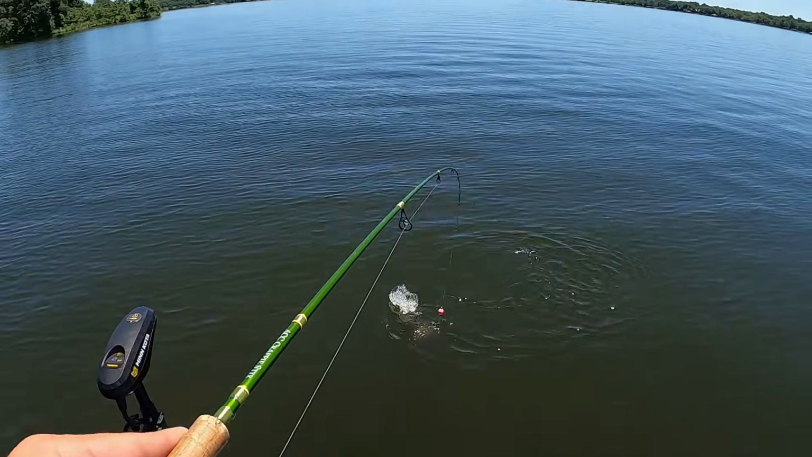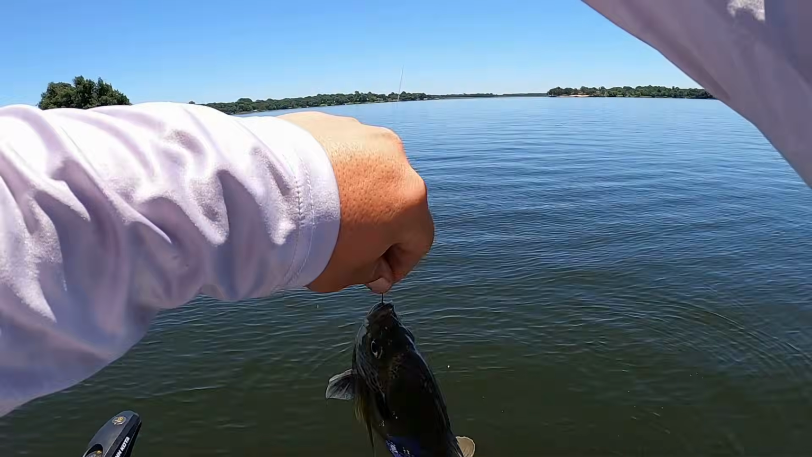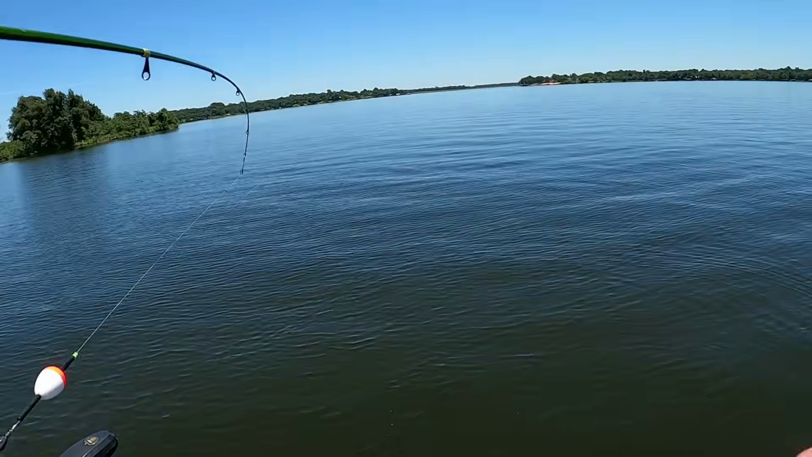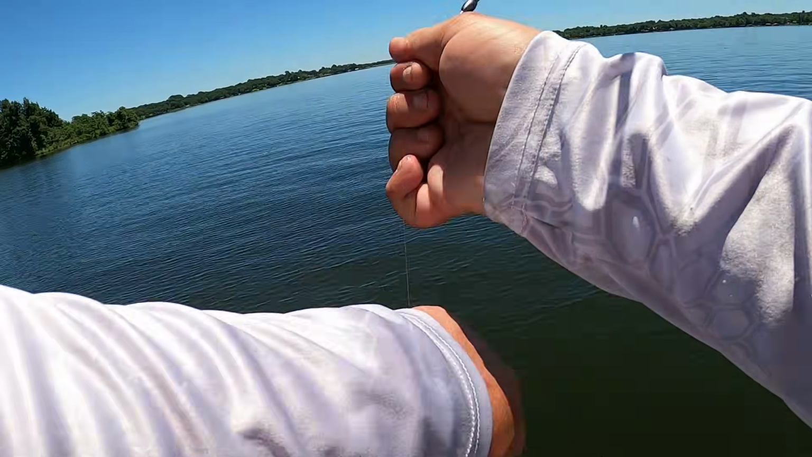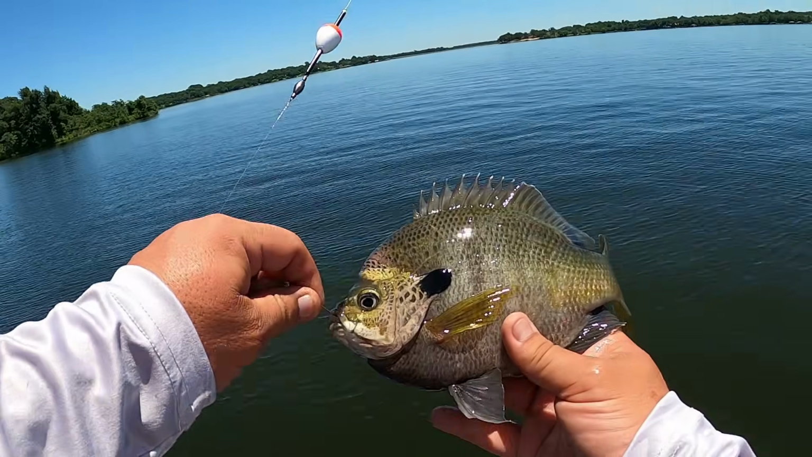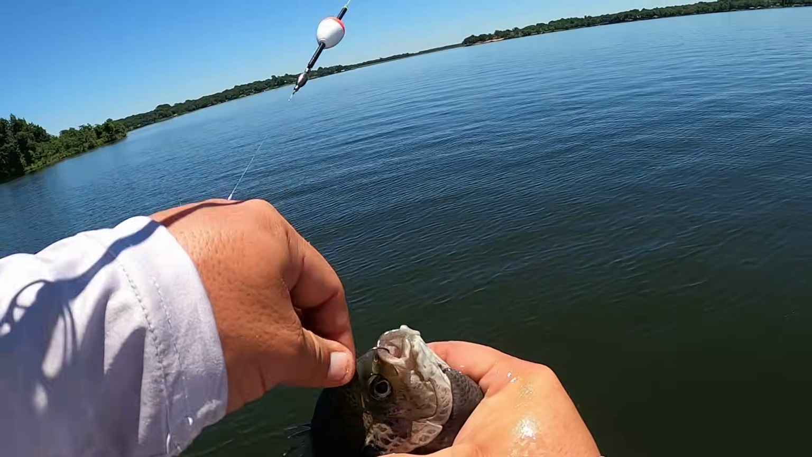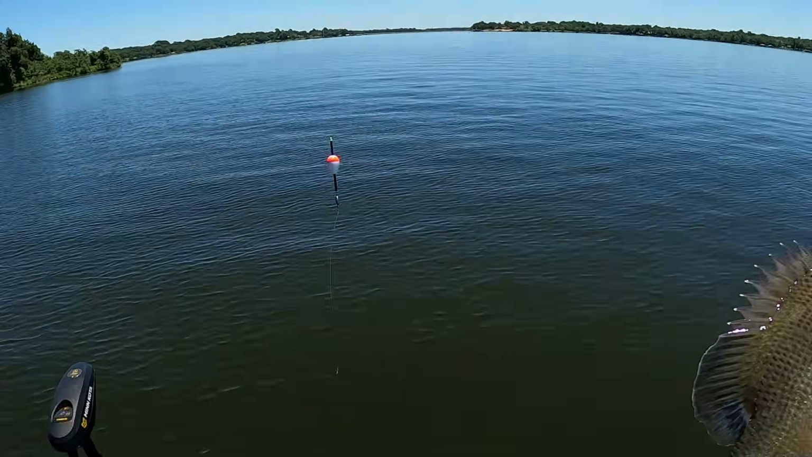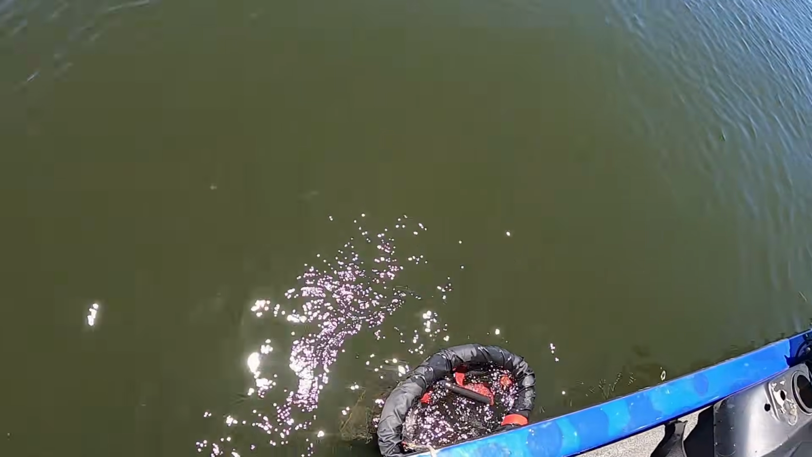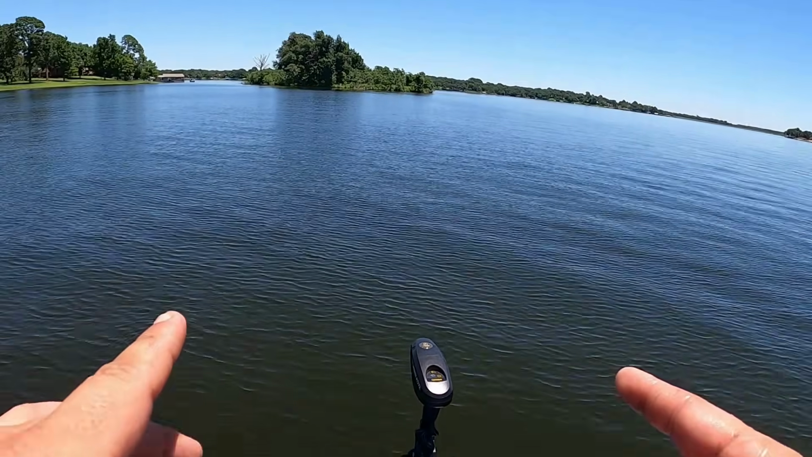Look at that. Guys, that's not your average bluegill. Oh my gosh. Look. That is not your average bluegill right there, guys. If this is average where you're fishing, then holler at me. That's a stud. Look at that. Wow. Let's see if we can get this one in the thump net. There we go. Awesome, guys. All right, let's go see if we can catch another one.